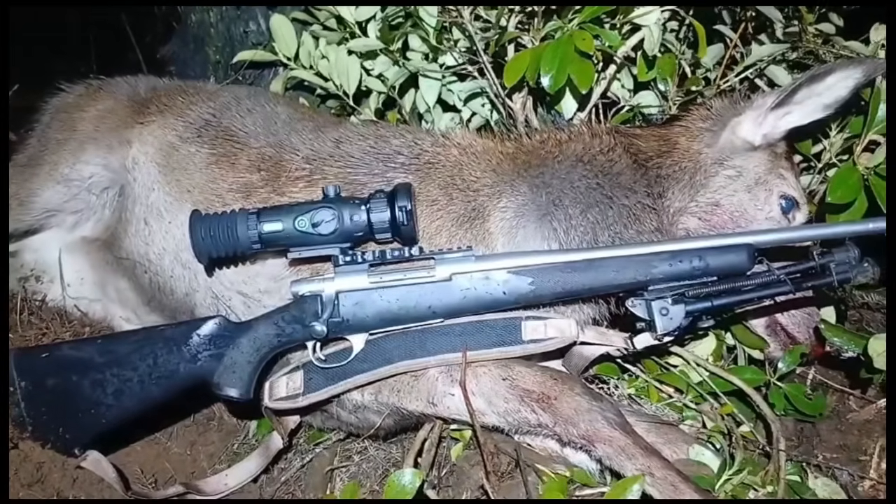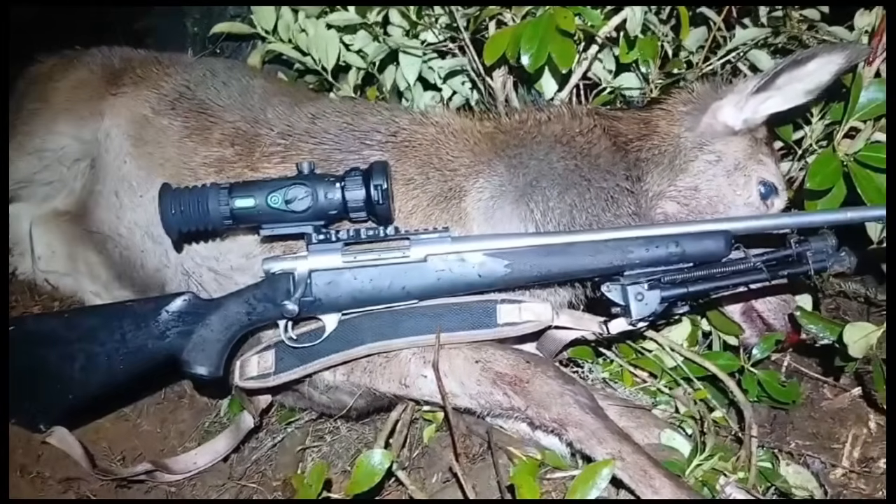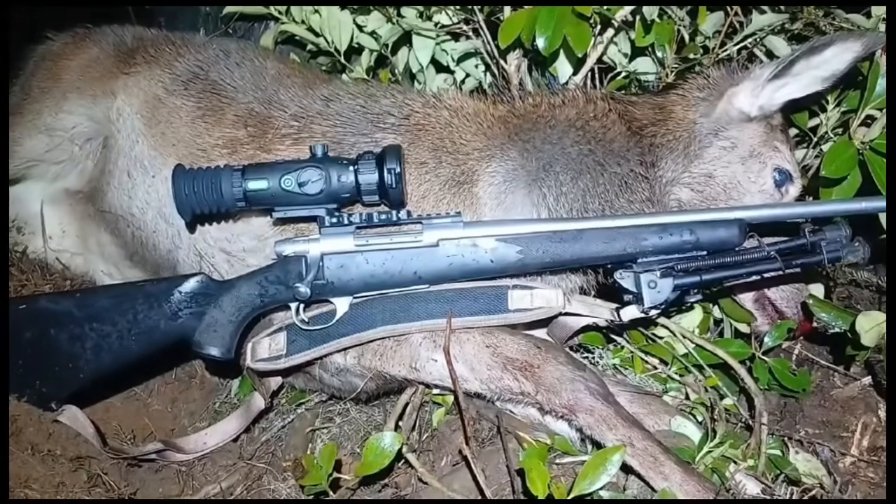Yeah, so there it is. The new One Leaf thermal, sighted it in today. First trip out with it, and I only walked for about probably 3 or 4 minutes and spotted these two deer.